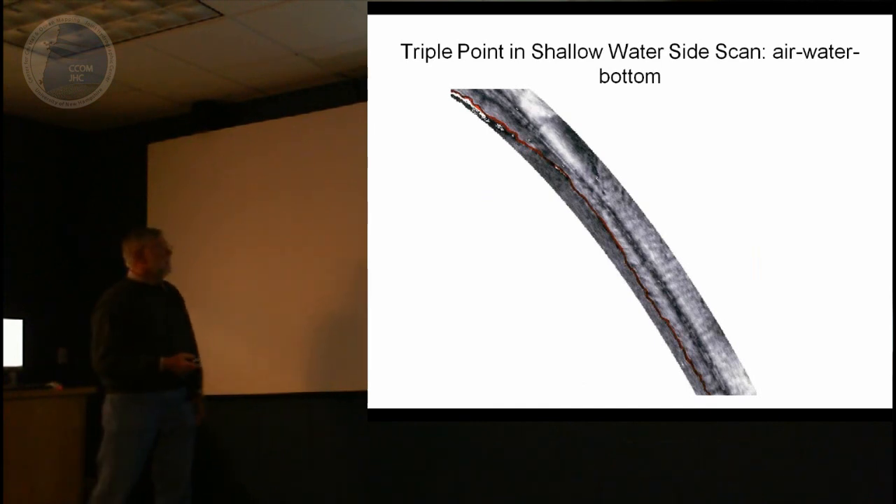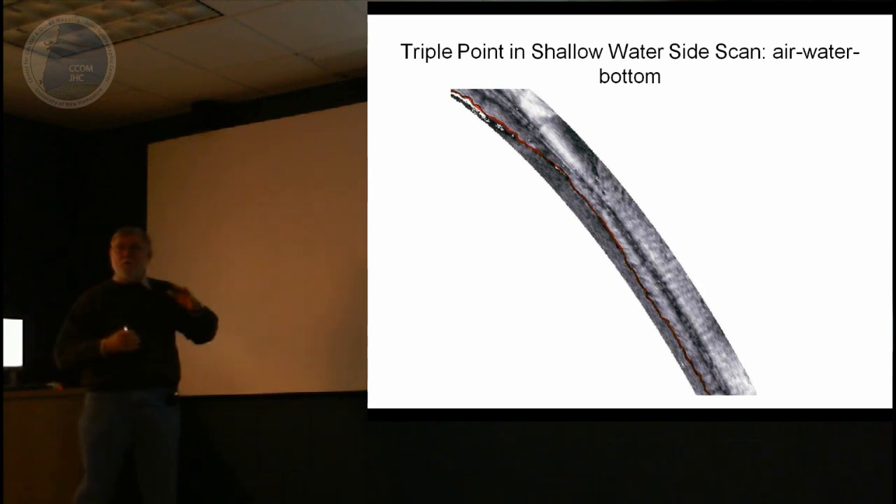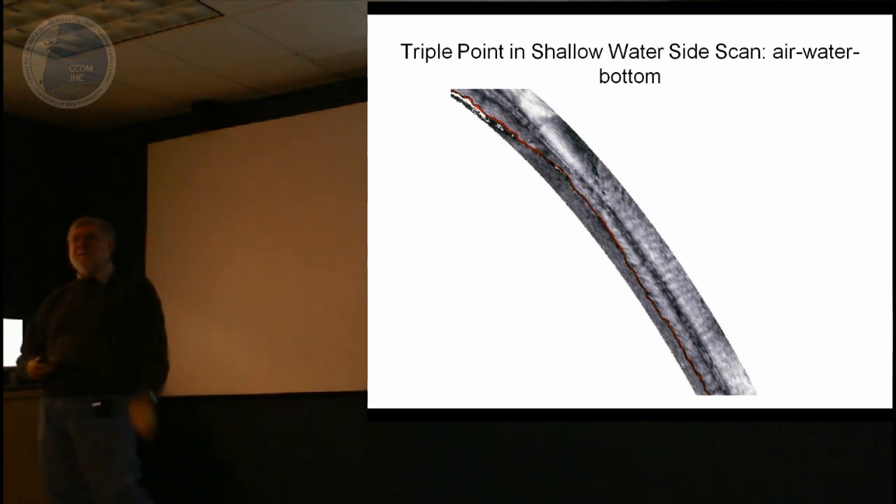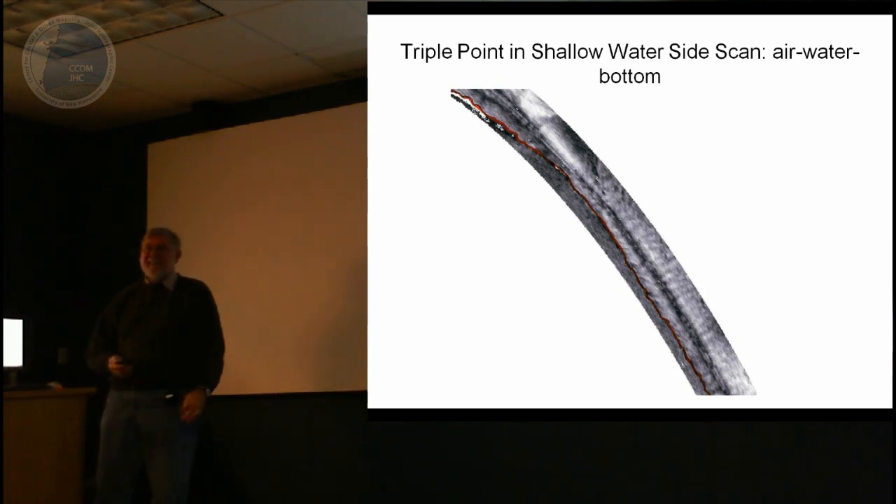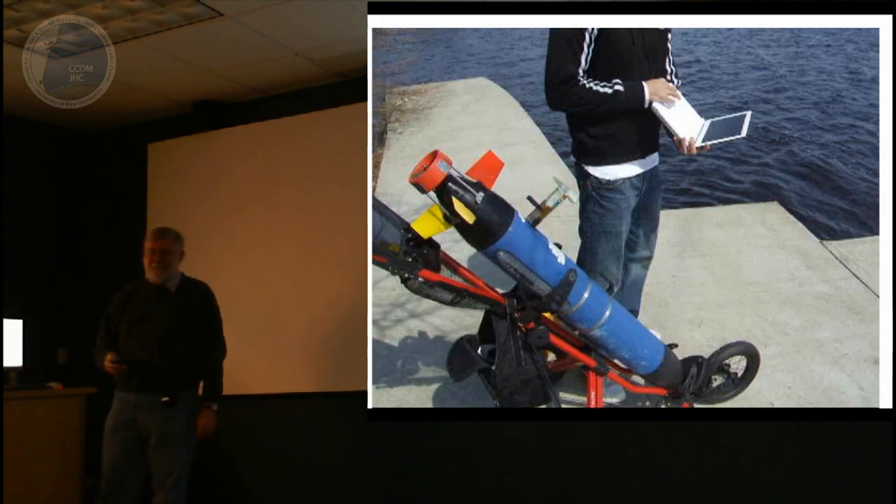And here's an example. There actually is a little red line going right down there, okay? And that is the triple point in the air-water bottom interface. When the stage of the tide changes, this will move back and forth based on whatever the progressive slope of the seabed is, and then you don't have as much likelihood of running yourself aground.